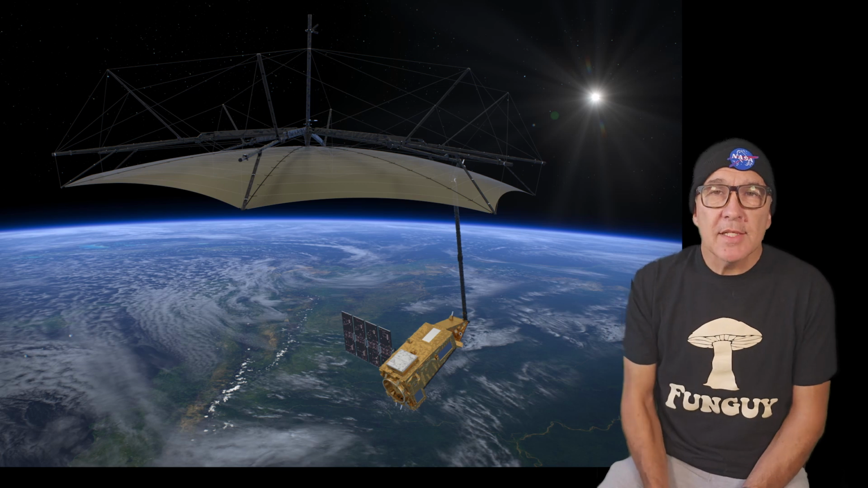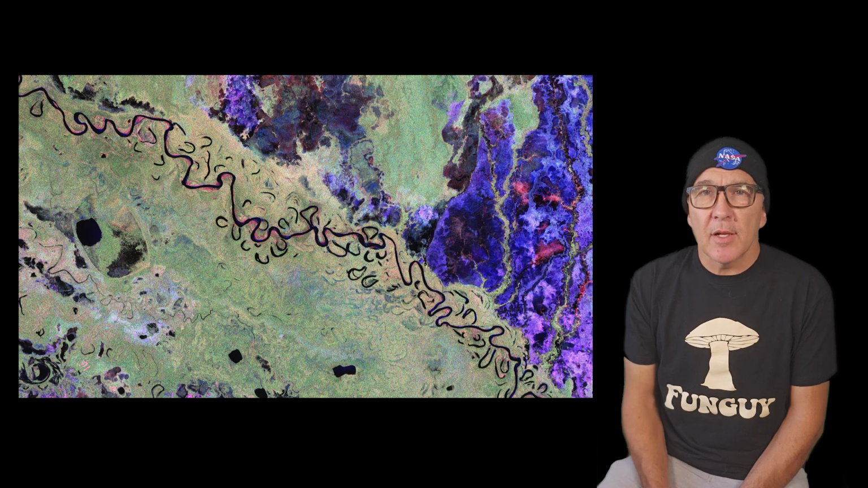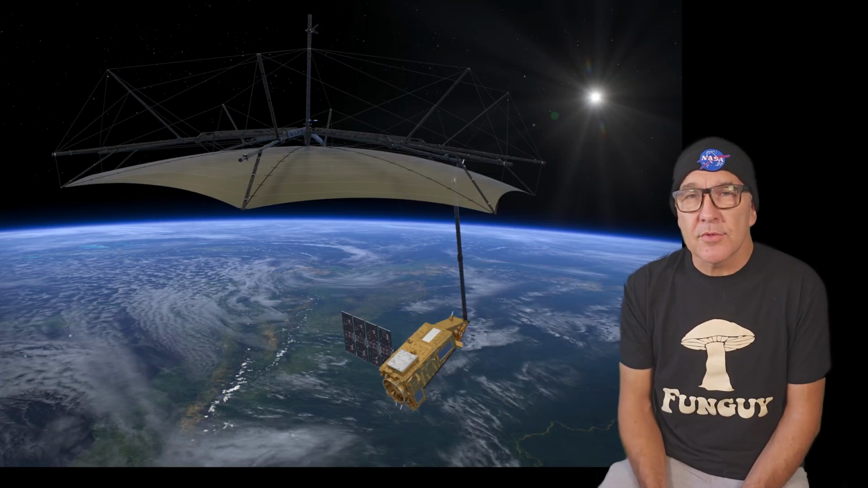For example, here's a Biomass satellite image of a Bolivian rainforest. The green in the image is rainforest, the reds are floodplains, and the blue-purple is grassland, and the snaking black thing running through the image is the Beni River. Bolivia has suffered significant deforestation to make way for agricultural use.